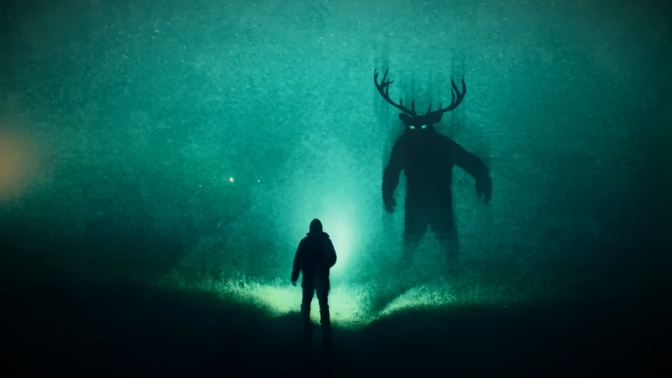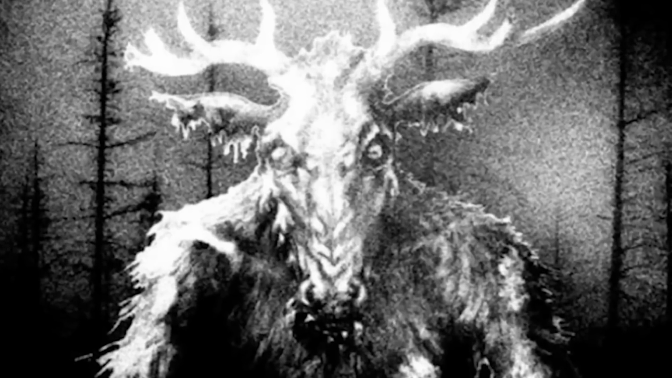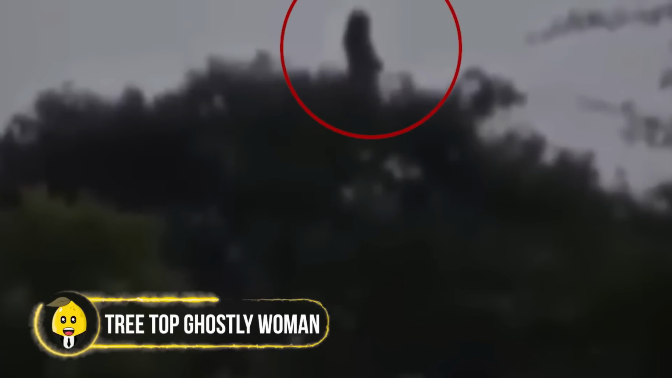The experts that had a good know-how of the paranormal creatures claimed that the movement didn't look phony. Instead, it looked like it was the natural walking way of this creature. However, some people called it the Rake or a Skinwalker, while others said it could be a Wendigo, and its identity shrouded in mystery. Treetop Ghostly Woman.